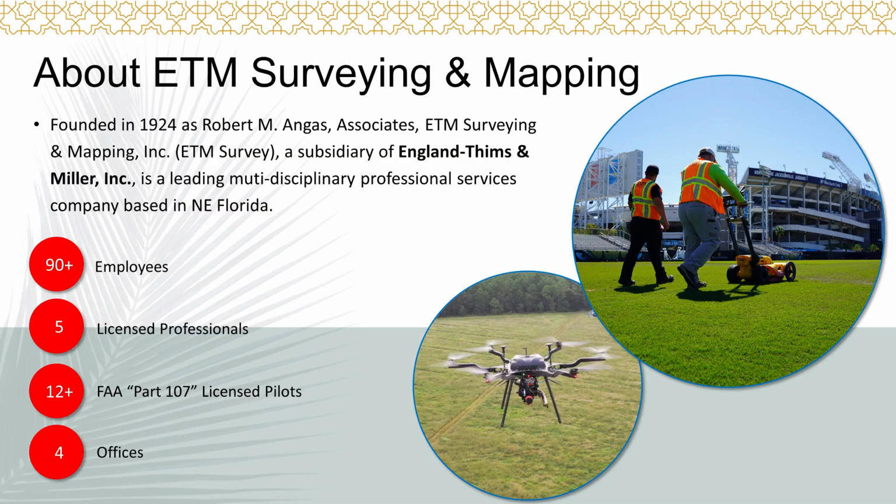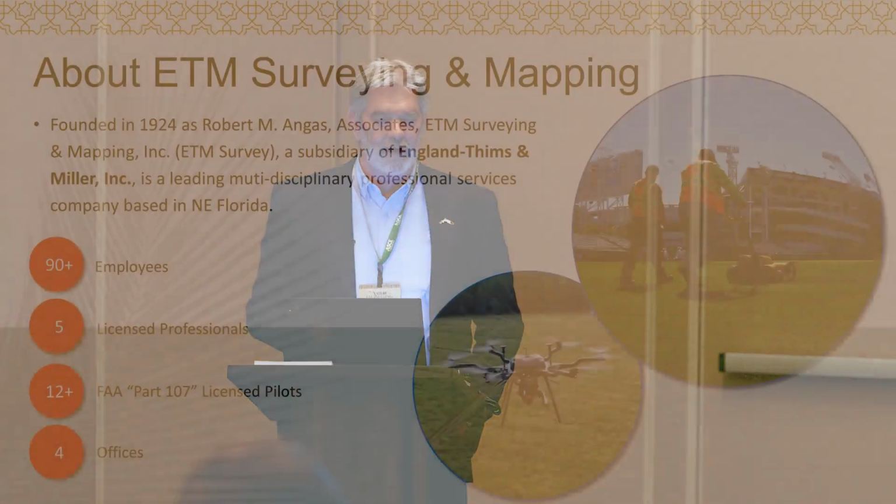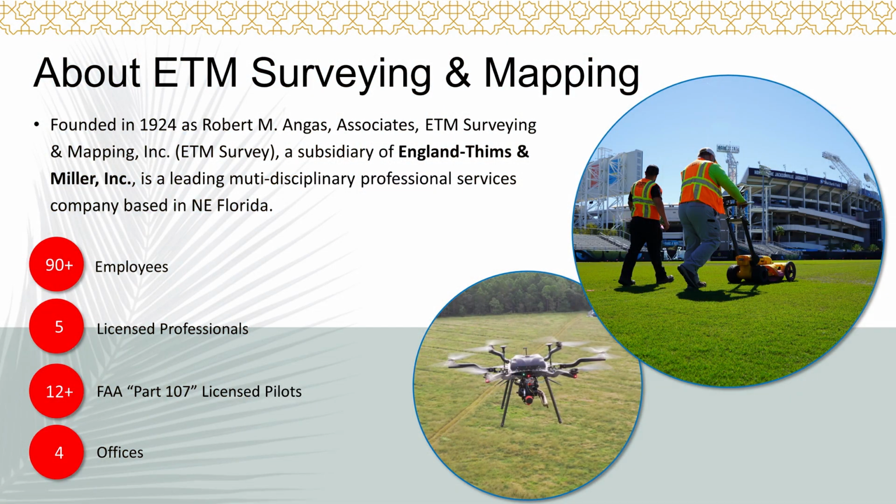We were originally founded in Jacksonville in 1924 as Robert M. Angus and Associates. We were consequently acquired in the mid-'80s by England-Thims and Miller, an engineering and design firm up in Northeast Florida. The survey group is a standalone company. We presently have a little over 90 employees, 5 licensed professional surveyors, 12 FAA Part 107 licensed pilots, and we operate out of 4 offices.